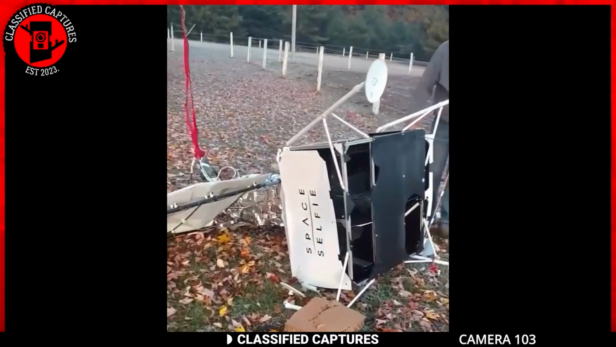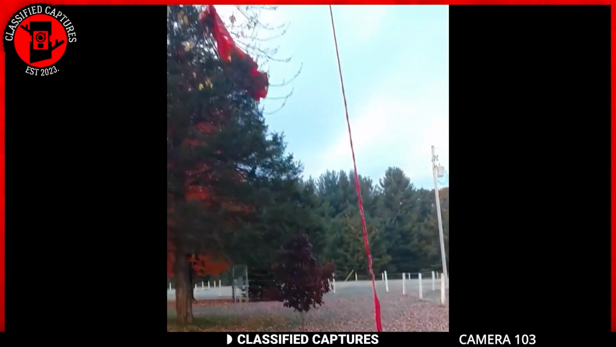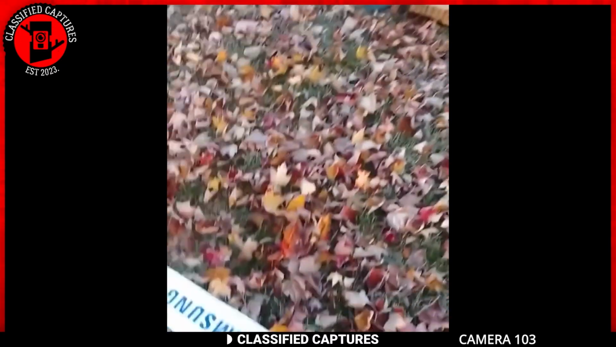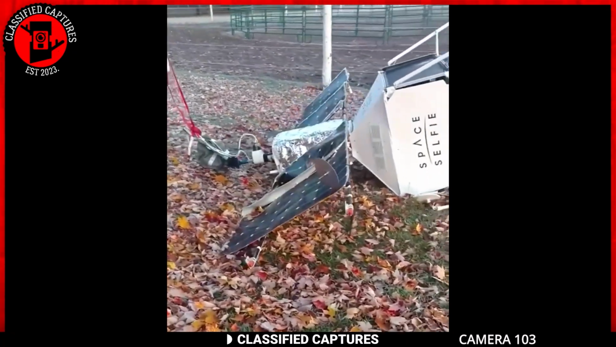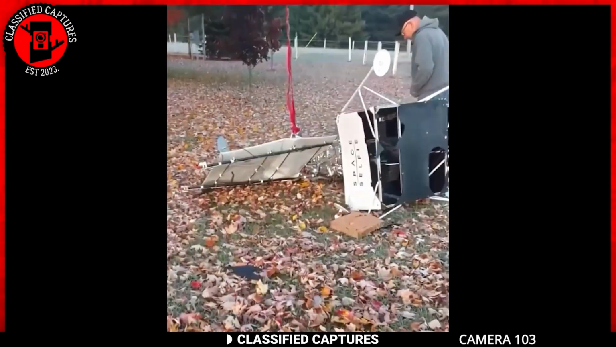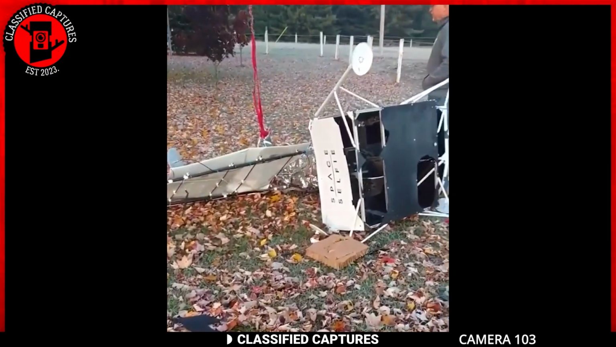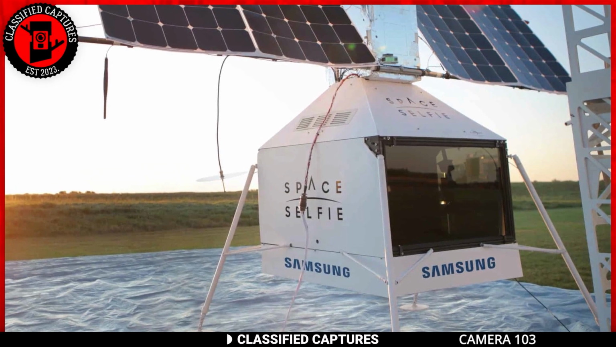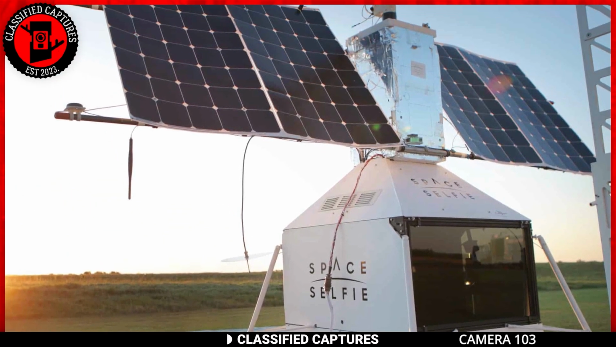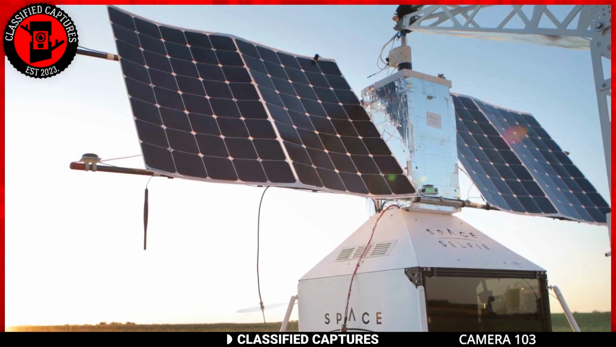Curiosity kicks in, right? So after a bit of research, it turns out that this thing is called a Samsung Space Selfie. And get this, it happened back in 2019. Yeah, a whole space selfie dropped into someone's backyard. How wild is that? The Samsung Space Selfie involved sending a device with solar panels into the stratosphere to capture a space selfie.